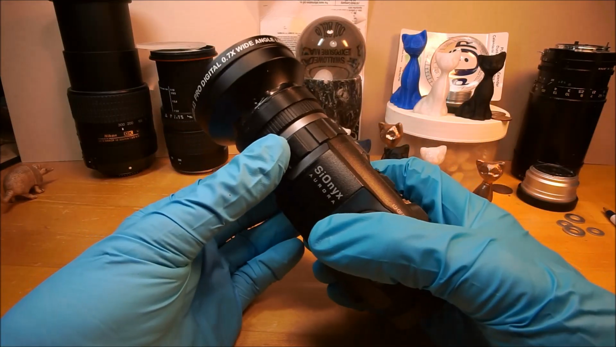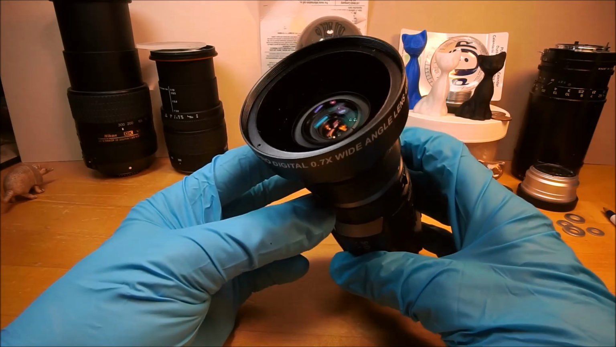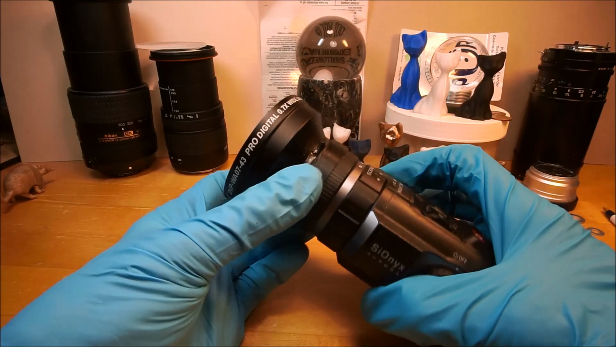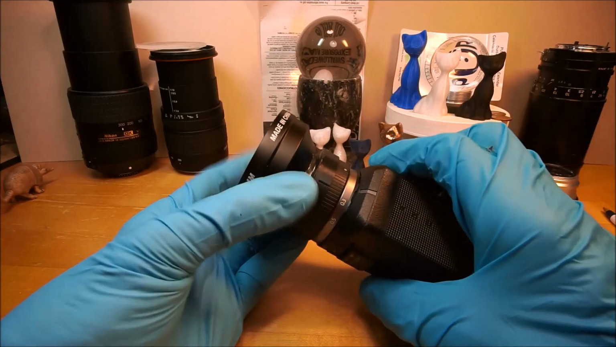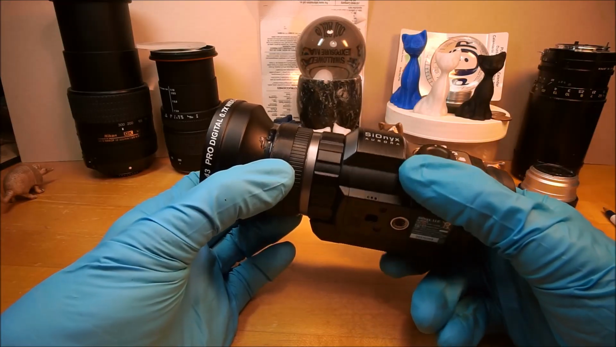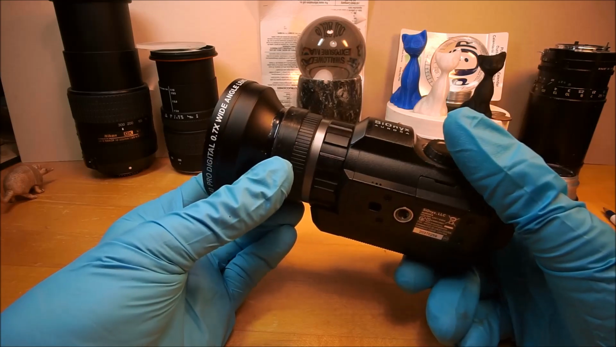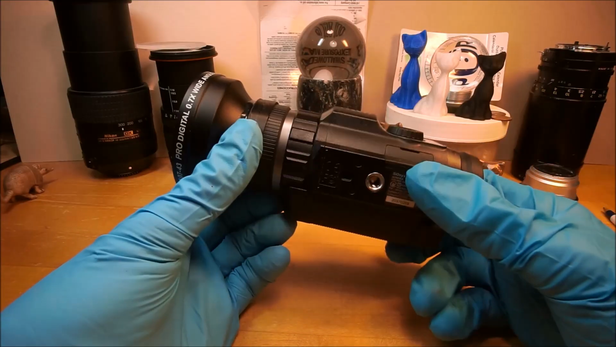Now, it has an f/1.4 14mm lens, but it's rather narrow. So I went out and bought a Pearstone DVP WA07-43 Pro Digital 0.7x wide-angle lens, 43mm, made in China. I think I had the Raynox originally, and they were very cheap and very good, but then the prices went up, and this was at the old Raynox price. I was apprehensive because it said made in China, but it turned out to be just as good as the Raynox.